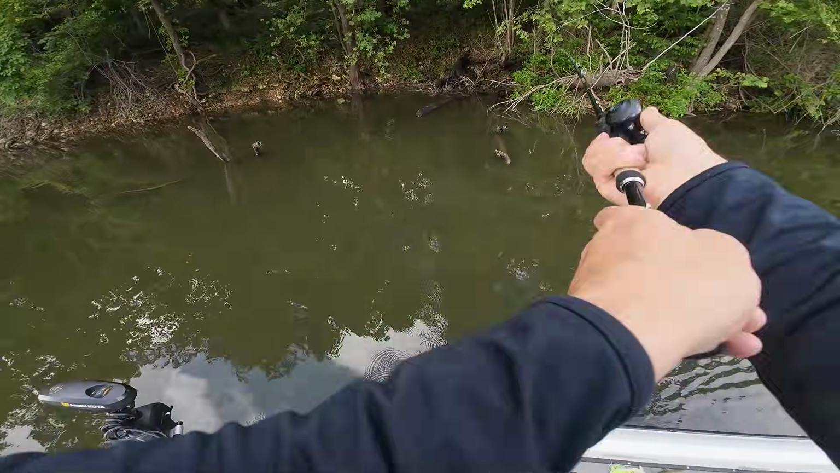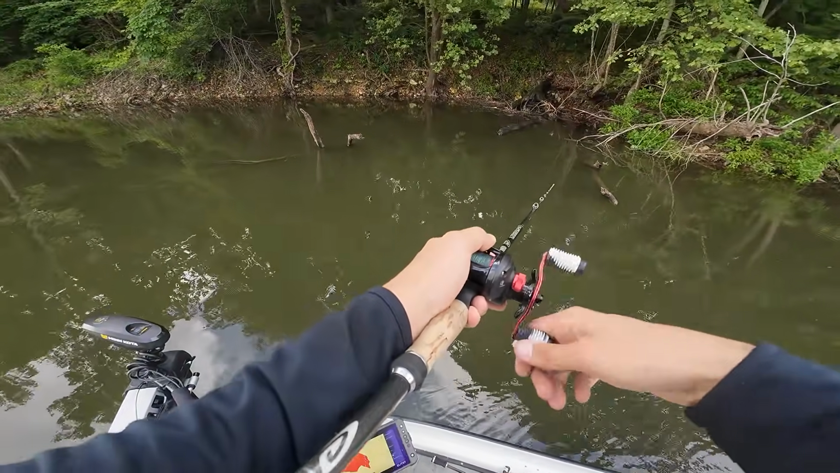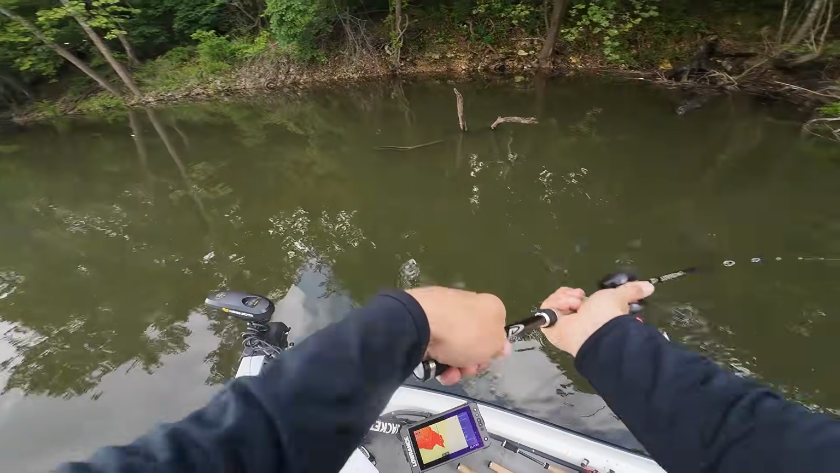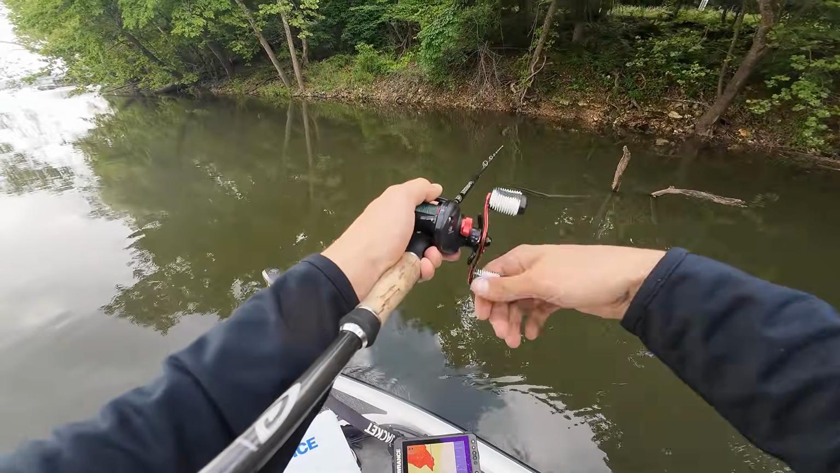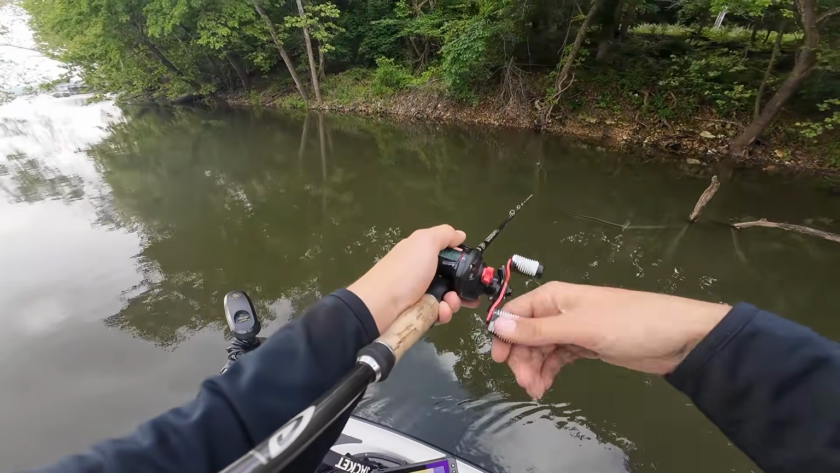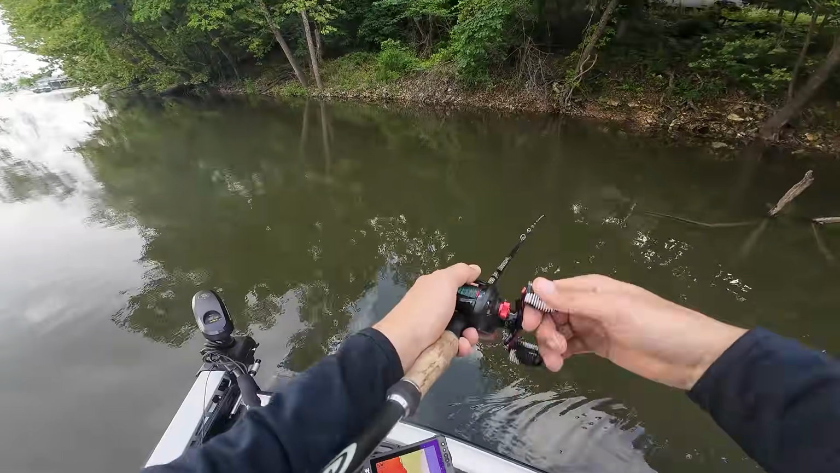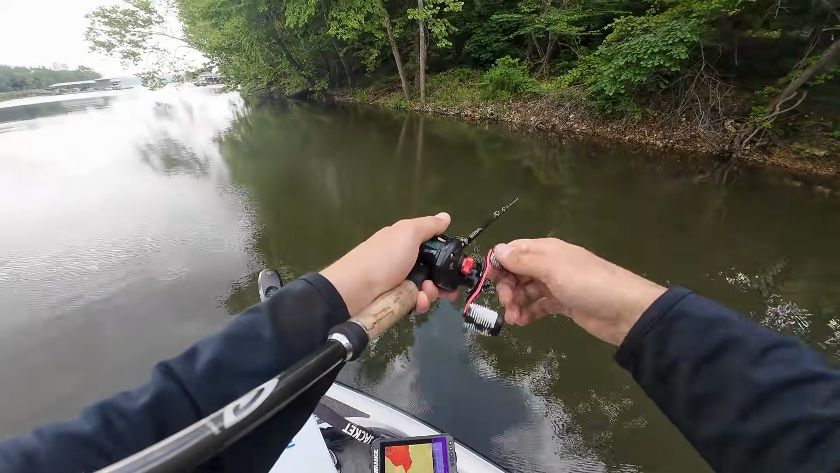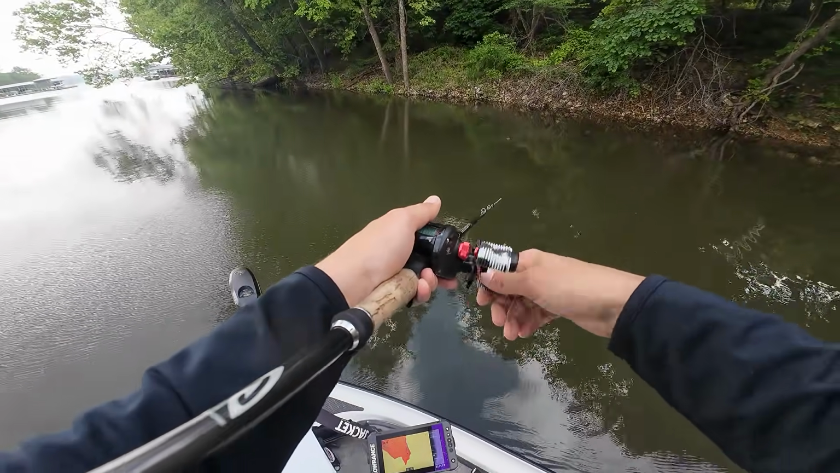And basically, I fished one full half of this pocket, got a couple smaller bites on a frog in the shallow bushes, but didn't connect. Then went to pick up this buzzbait on this kind of sparser side of the creek where there's a lot less cover, and that fish actually bit pretty far off the bank. We are in relatively shallow water. It's only a few feet deep where I'm at right now.